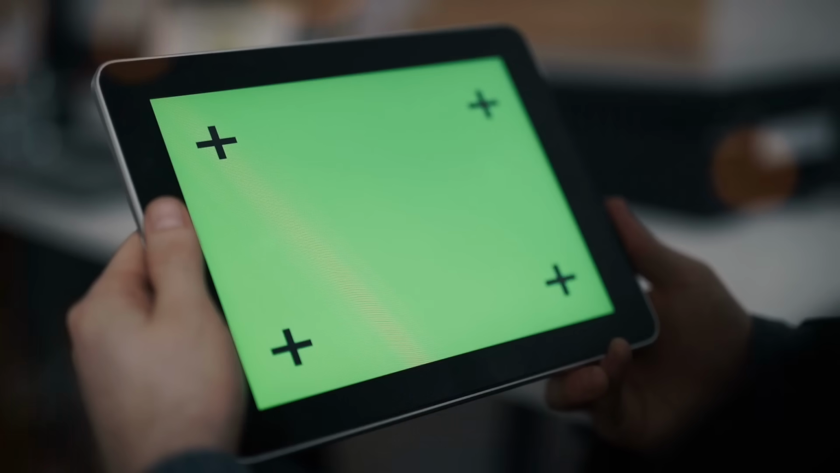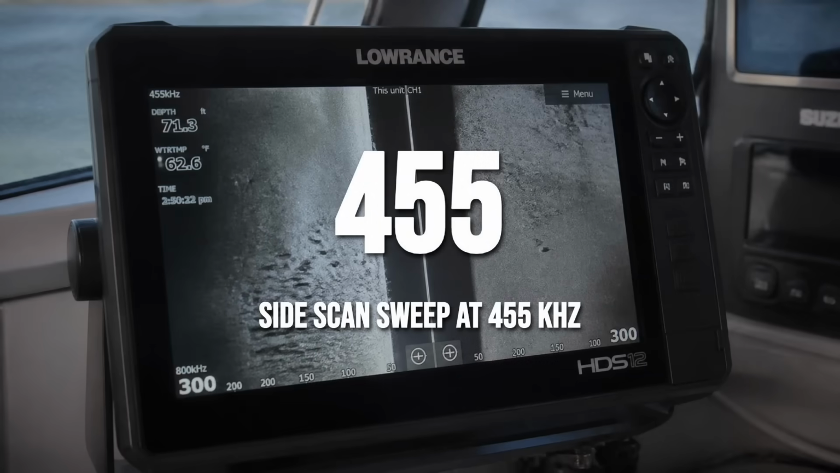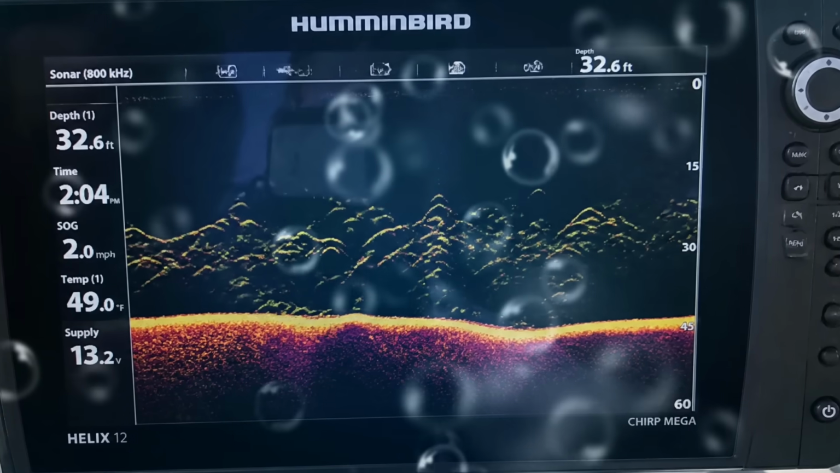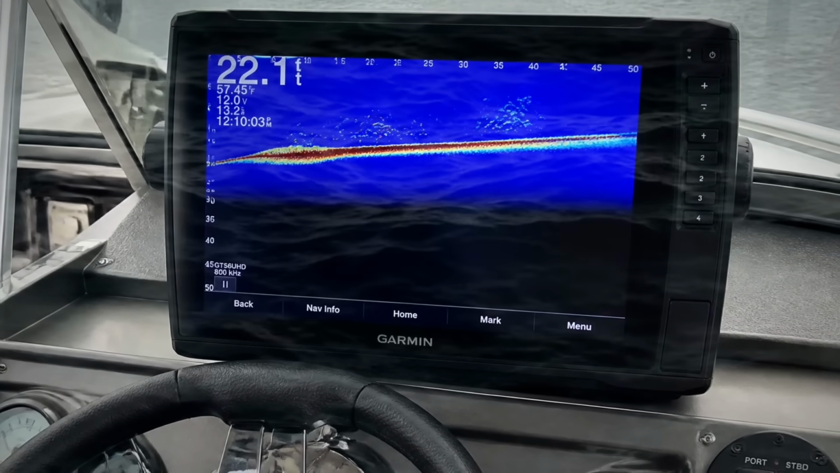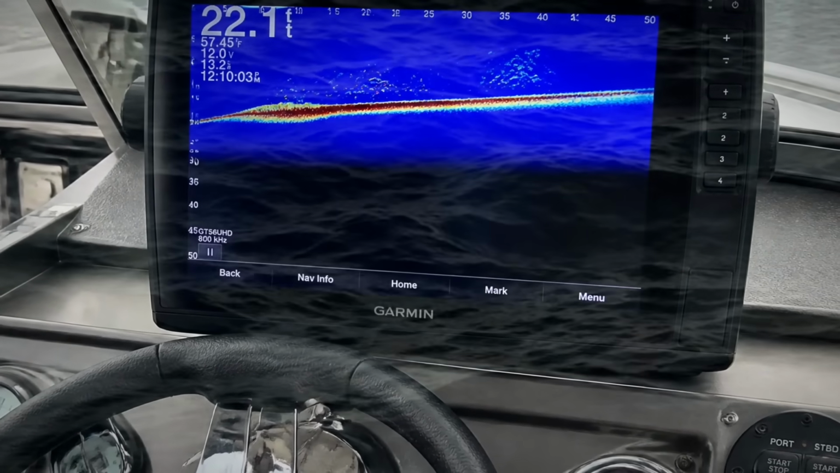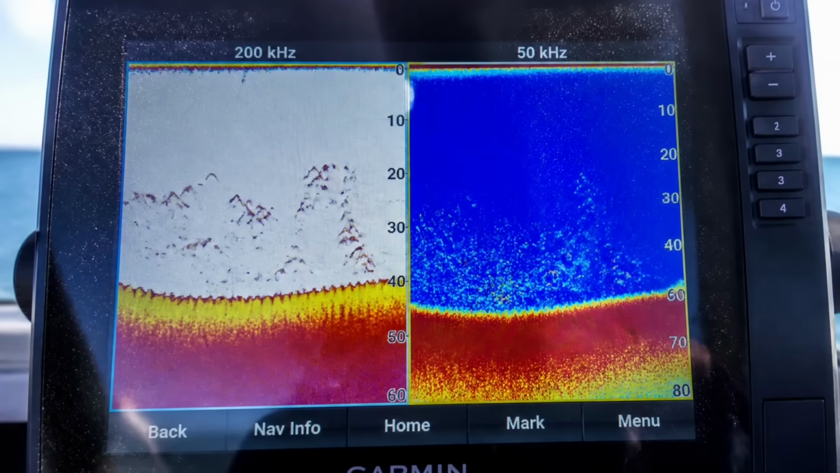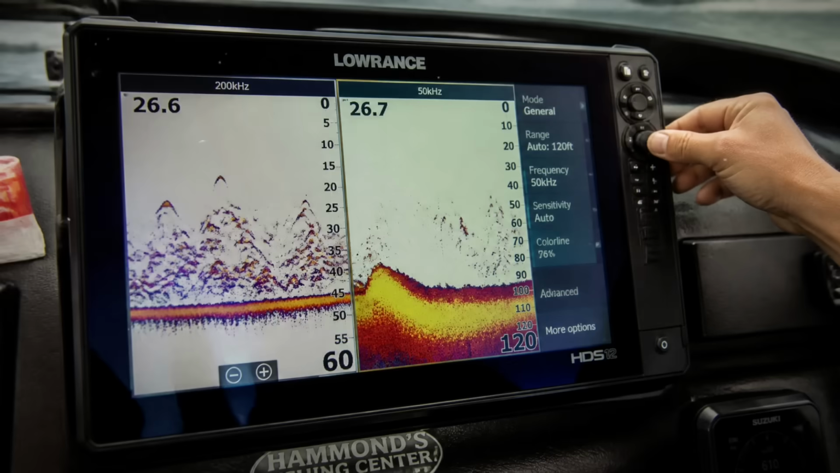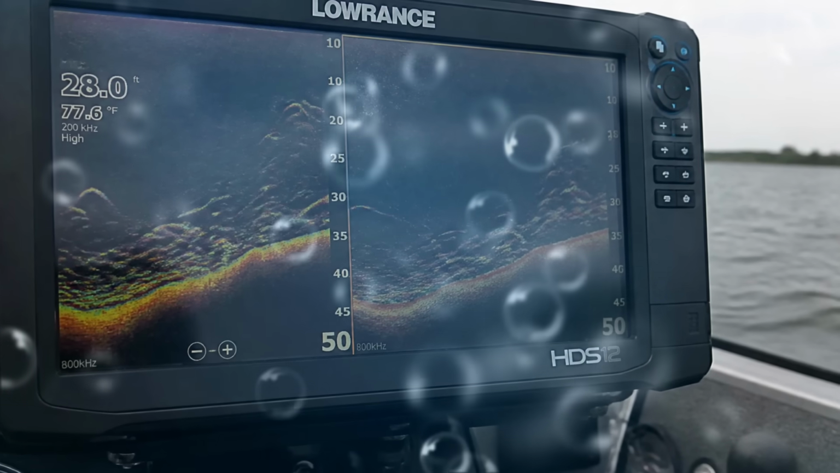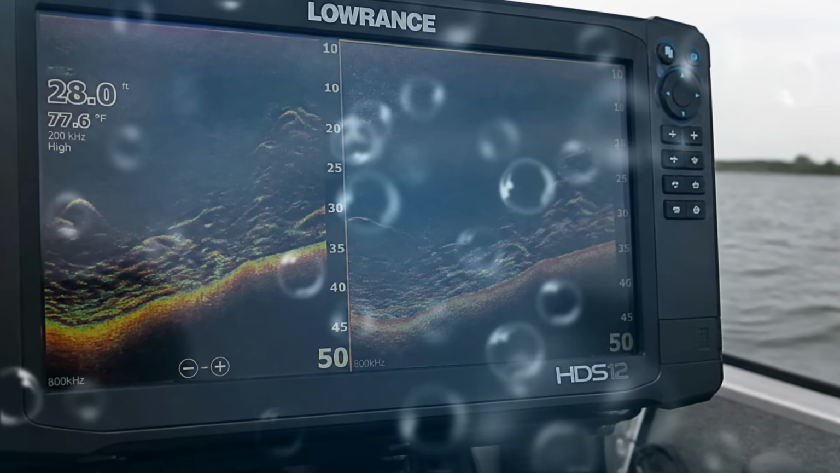And the same exact trade runs straight through your imaging too. Side imaging down around 455 kilohertz sweeps a wide stretch of ground for you. Lots of coverage. Push it up to 800 kilohertz or mega, and the picture turns razor sharp, but the range shrinks fast and the deep stuff just falls away. So the rule holds everywhere on the unit. Detail and distance are always pulling against each other. And the angler who knows which one he actually needs right now is the one reading water the rest of the ramp can't.